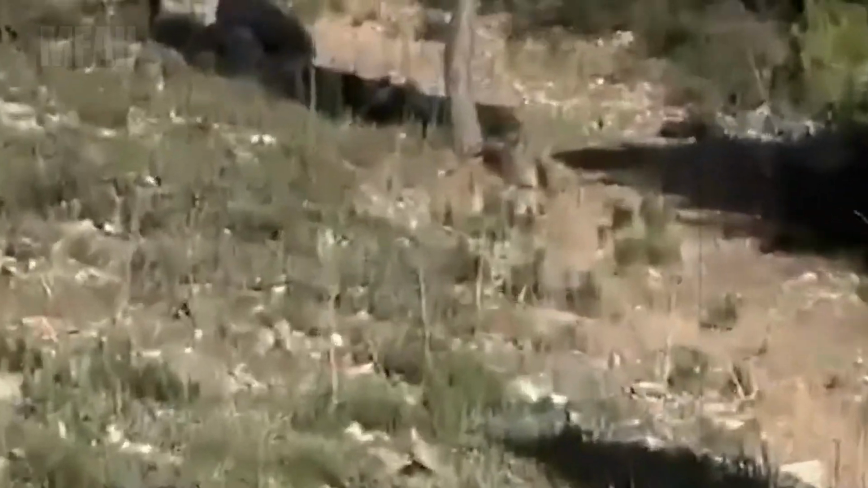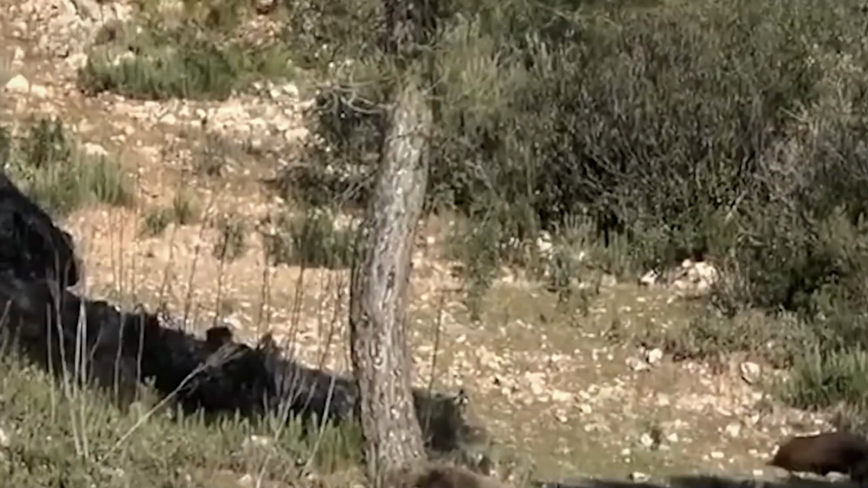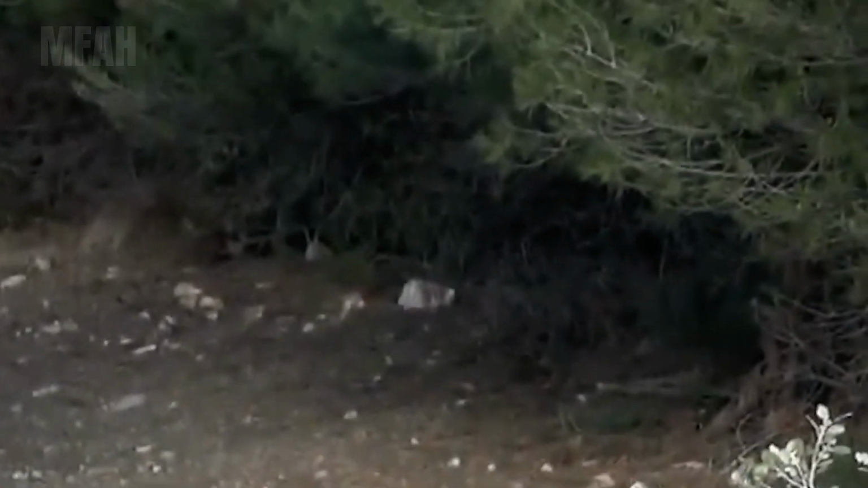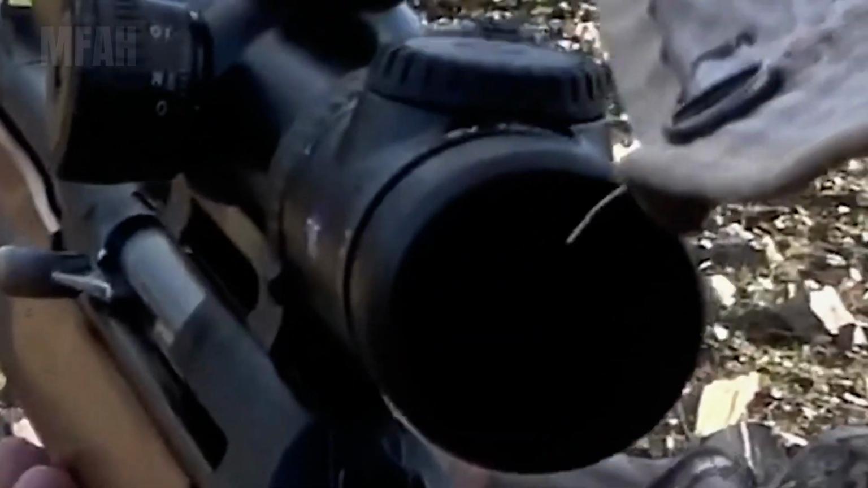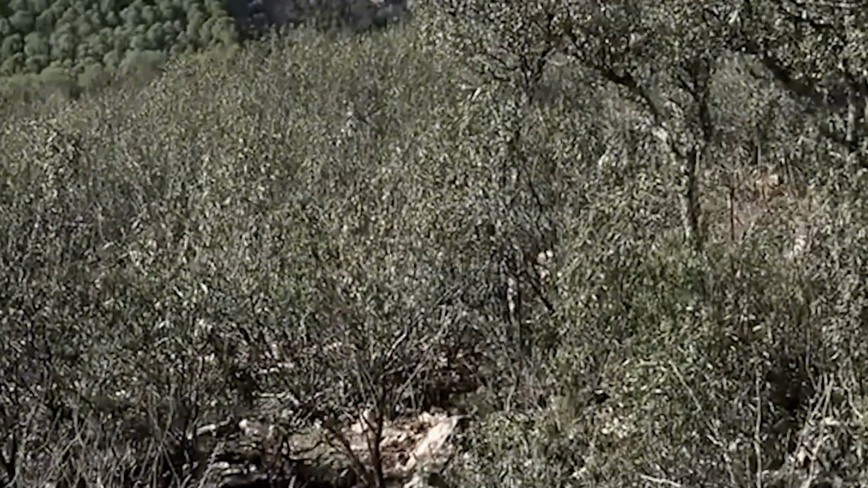Moments later, gunfire erupted all around us. The rest of the team had encountered the main herd. Boars screamed and scattered, but every move had already been anticipated. In just a few tense minutes, so many were taken down, we lost count. The air was electric, everyone knew. This wasn't just a hunt anymore. It was a battle to defend the land we call home.